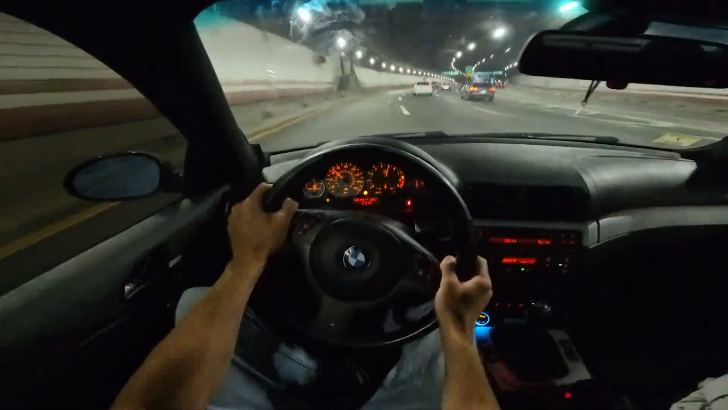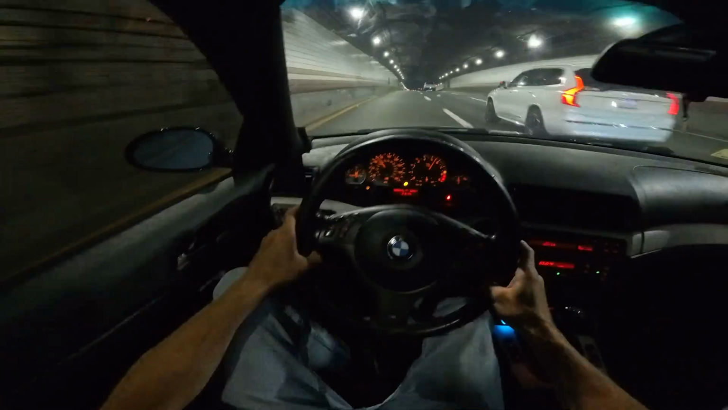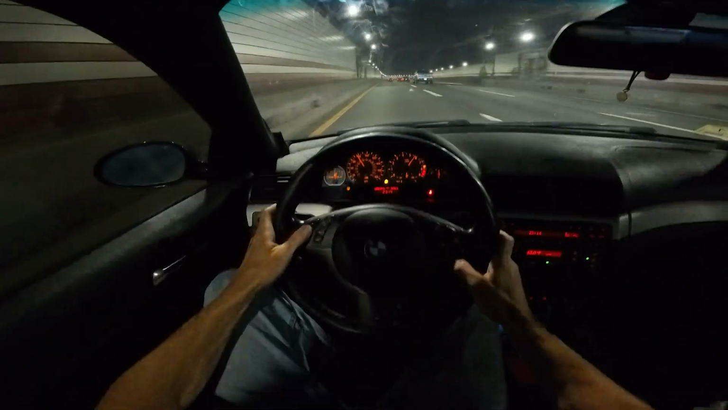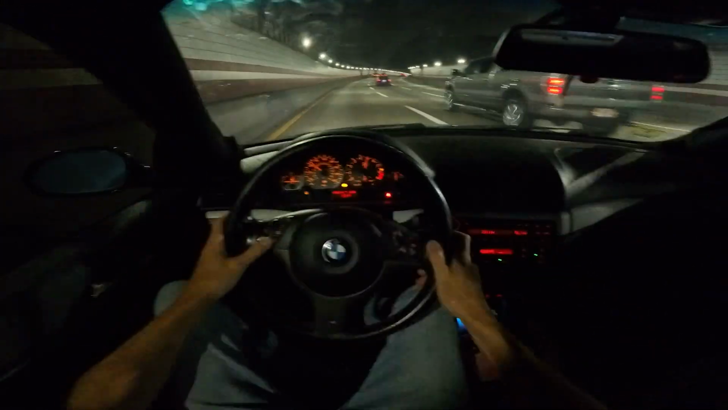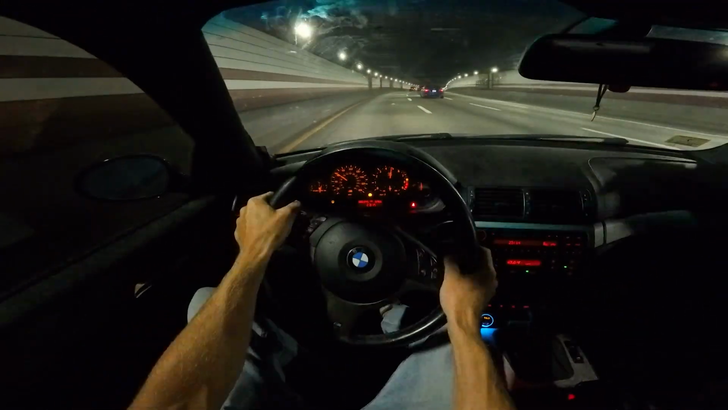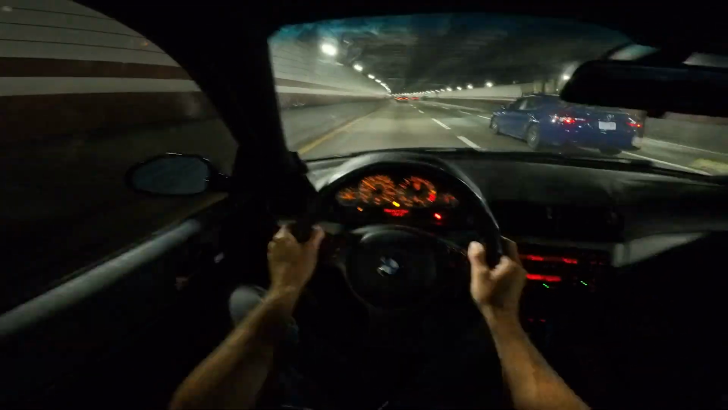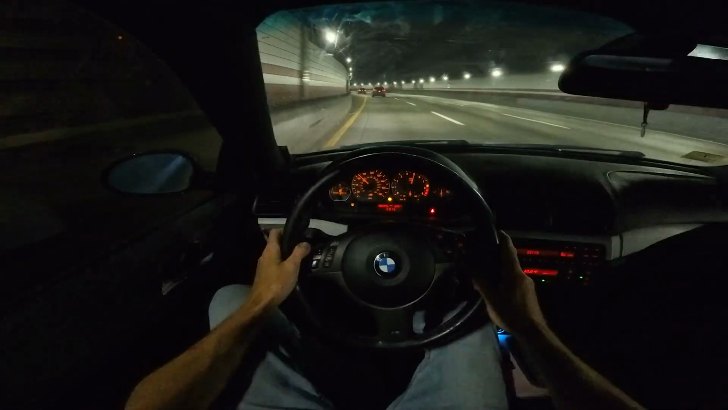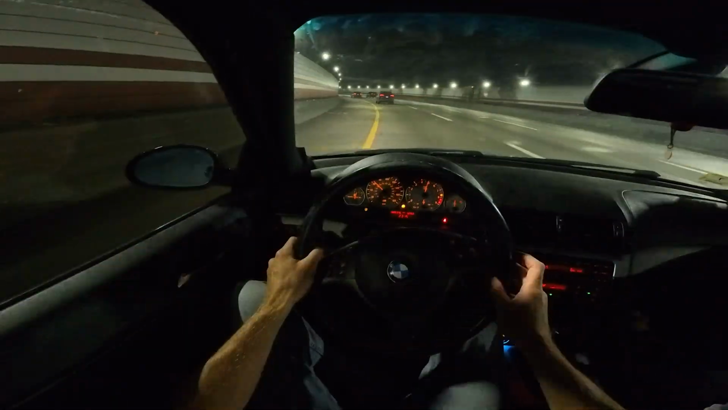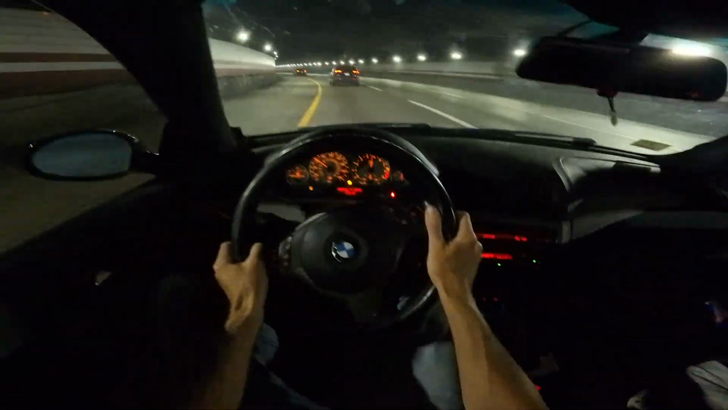Speed limit 45 though. Are there cameras here? They can't do that anymore. Super bugging, super bugging. Being in a tunnel is so sketchy. Also, this is very slick for some reason.